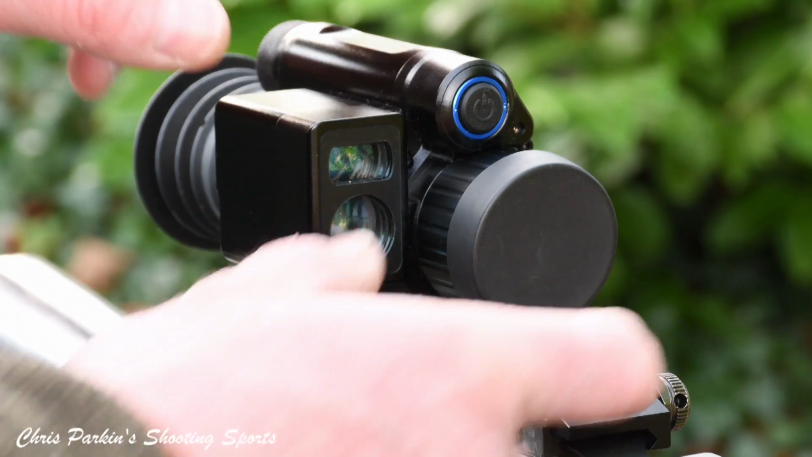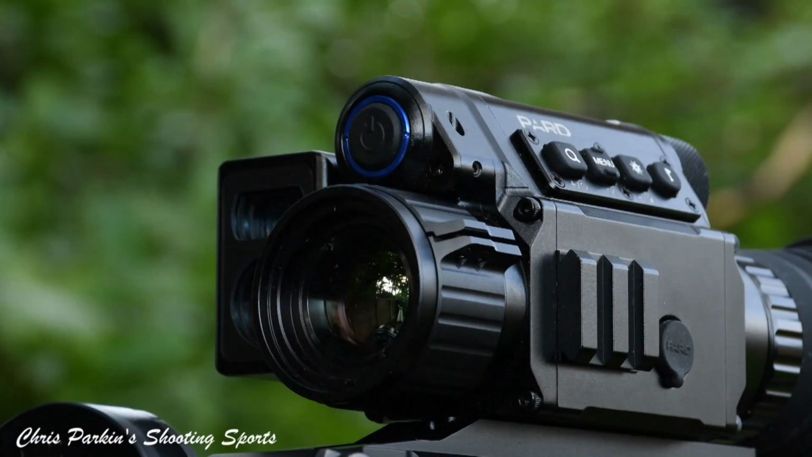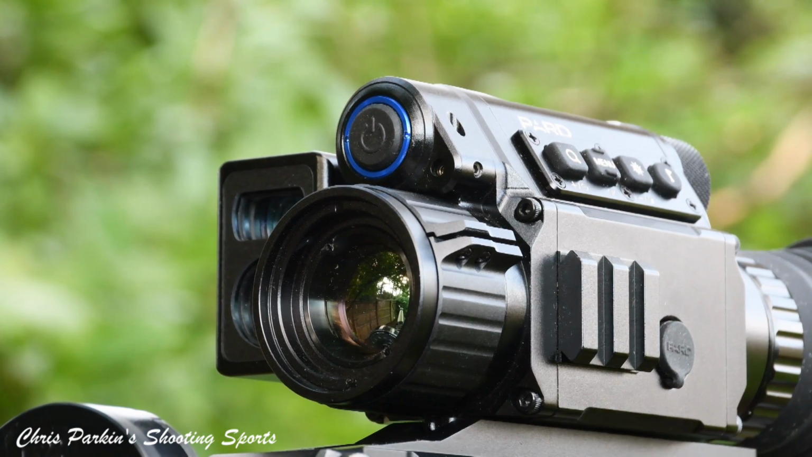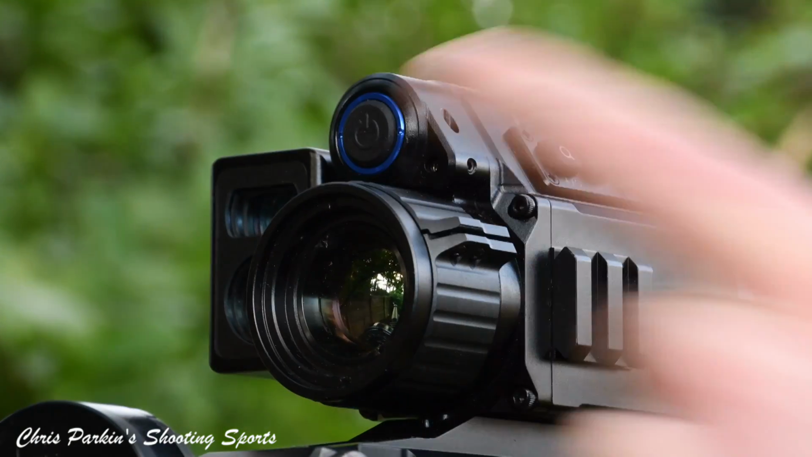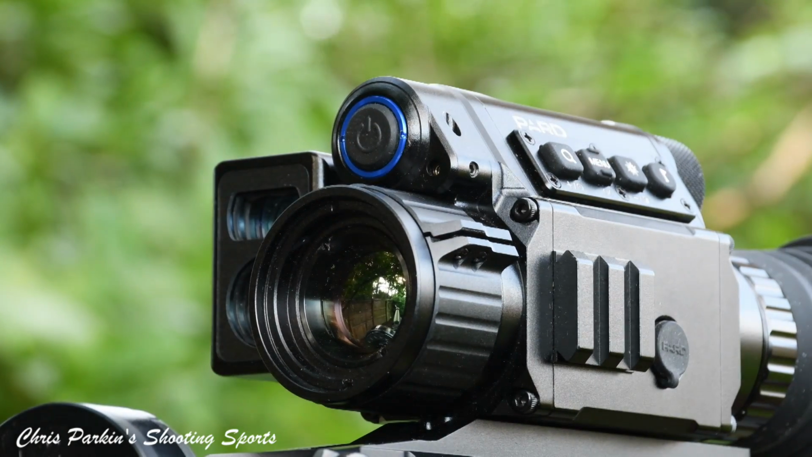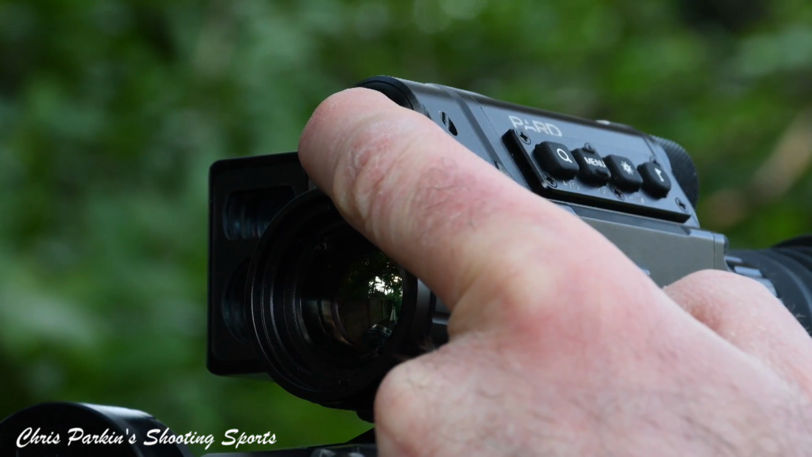The front of the scope is protected by this rubber cap. When first turning the unit on, a single press on the front fires the unit up in about 2 seconds. In use, a fast press turns the screen off, another fast press turns the screen back on. A longer hold shuts the unit down entirely to save battery.